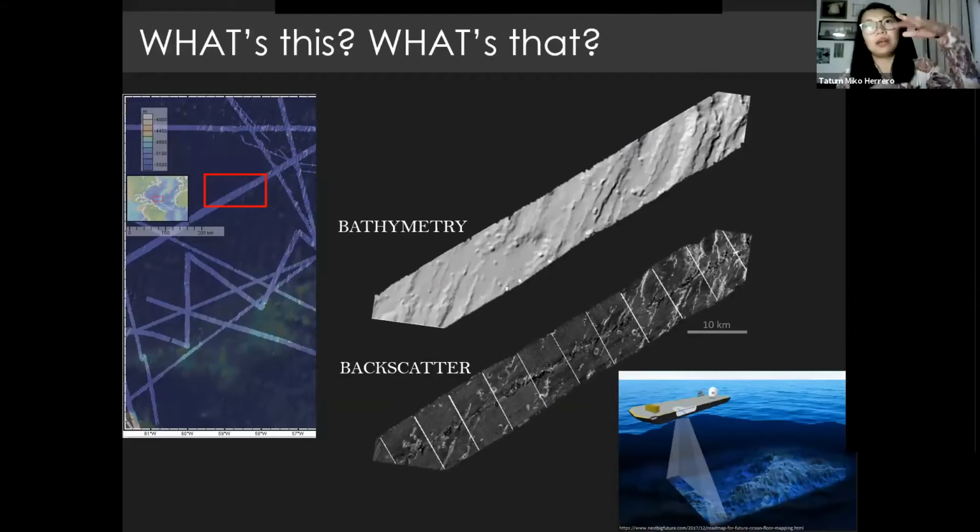Your ship sits on top of the water and it sends down sound, and the sound will hit any surface and reflect back, and the ship will try to detect that sound. For bathymetry, that sound is translated as distance through time. So it's measuring the depth, translating it into depth or elevation. So this is like our topographic map, basically.